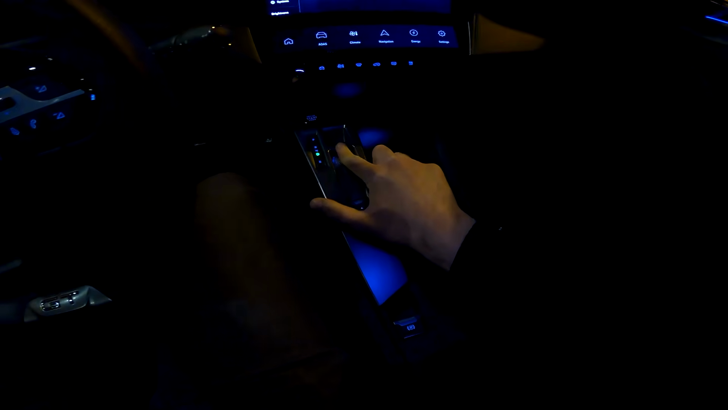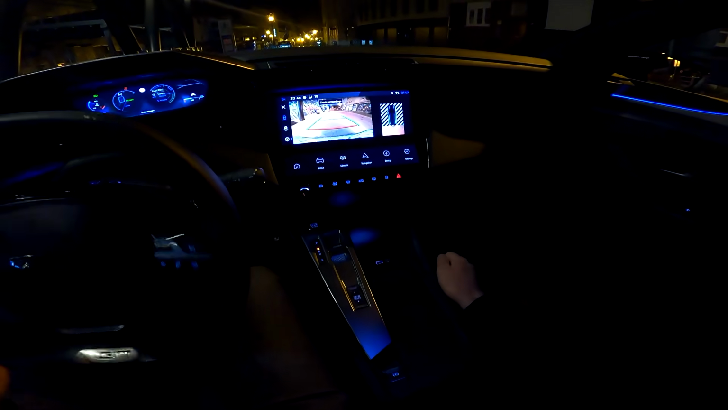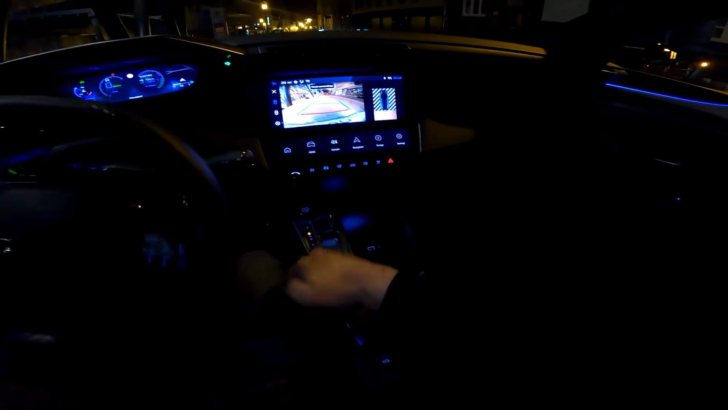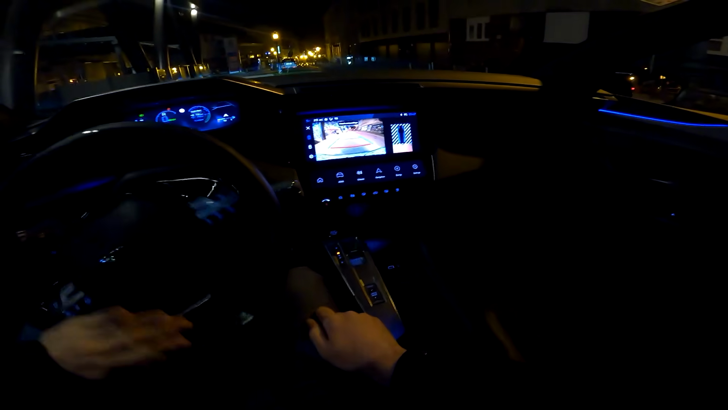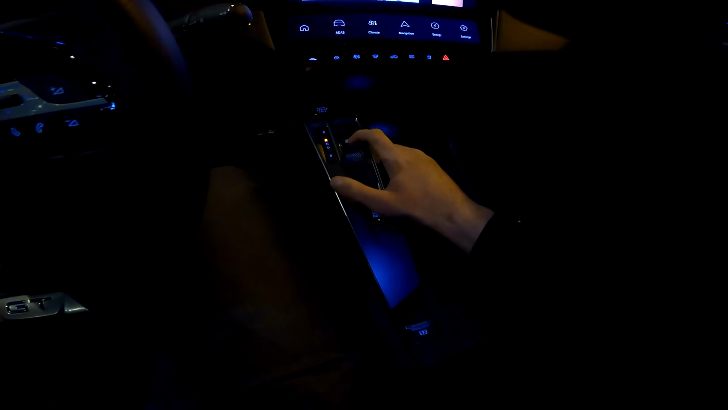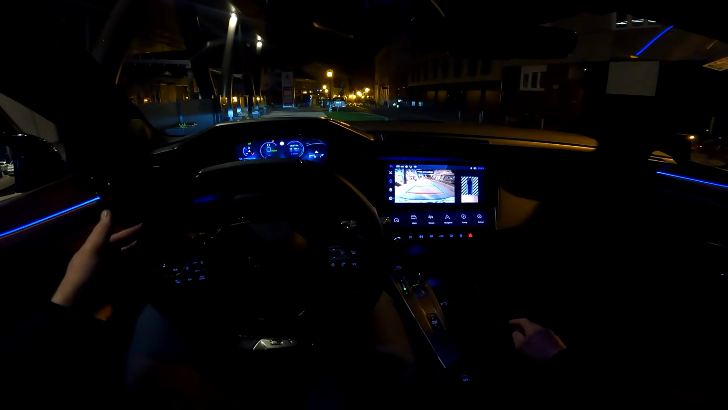So you have drive, neutral, reverse. Reverse, this is the rear view camera, and when you move your steering wheel, you see that camera is moving as well. Look at this, really cool, and it can be actually really helpful. So yeah, reverse and drive. Also the park, it's the button for park. But we are now ready to continue our trip.